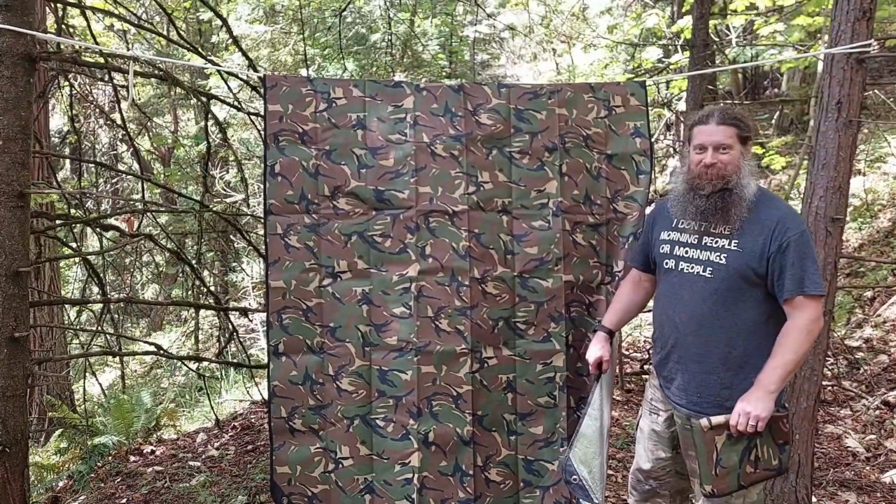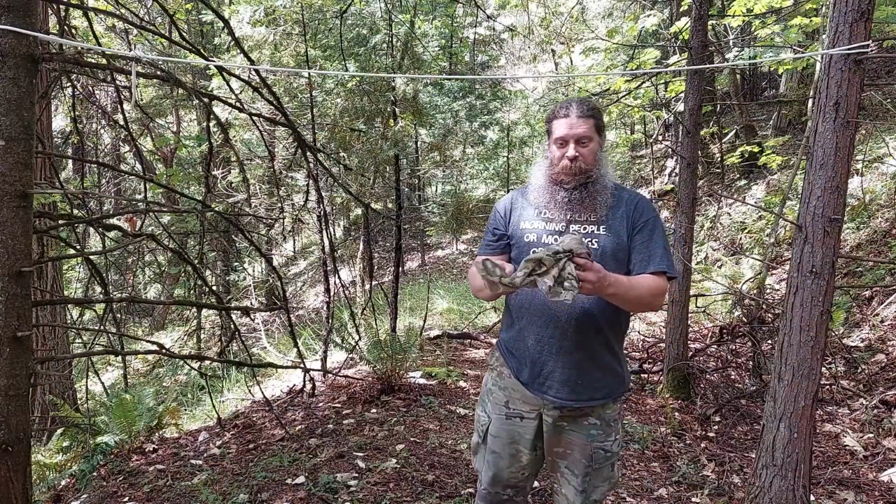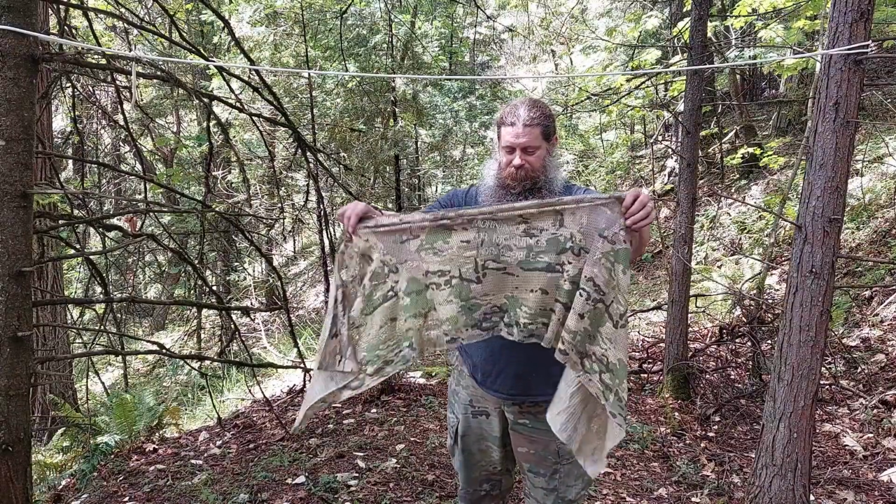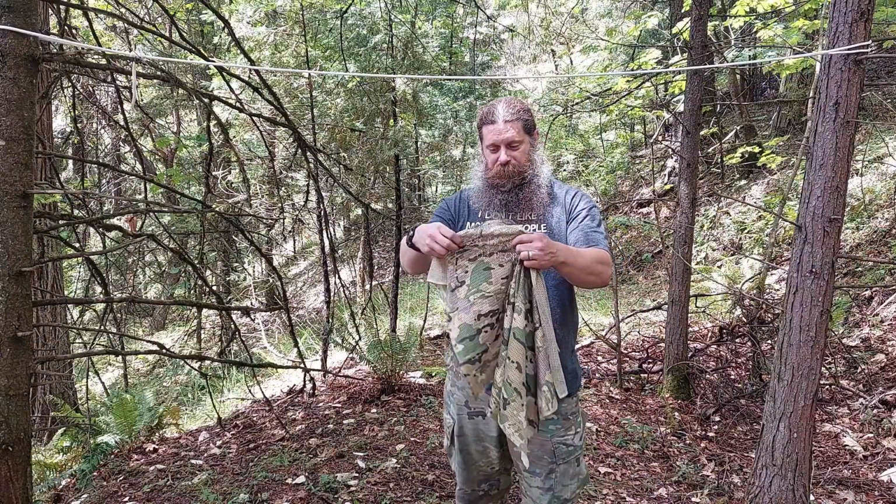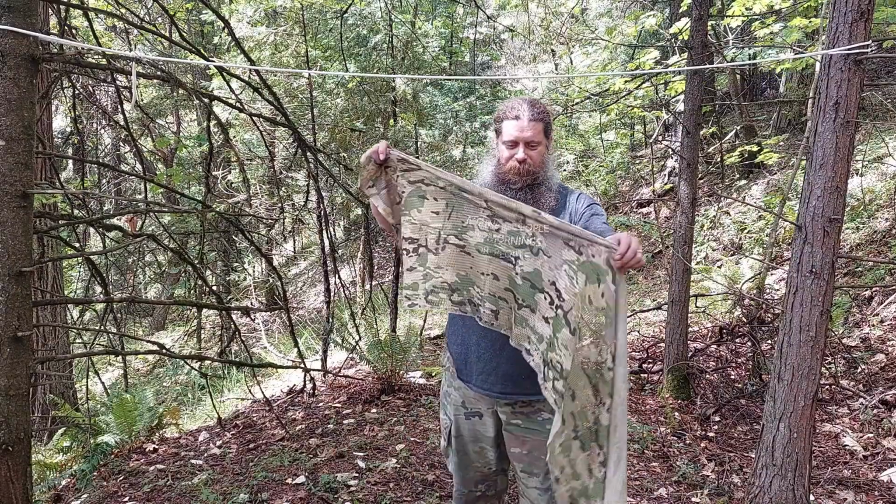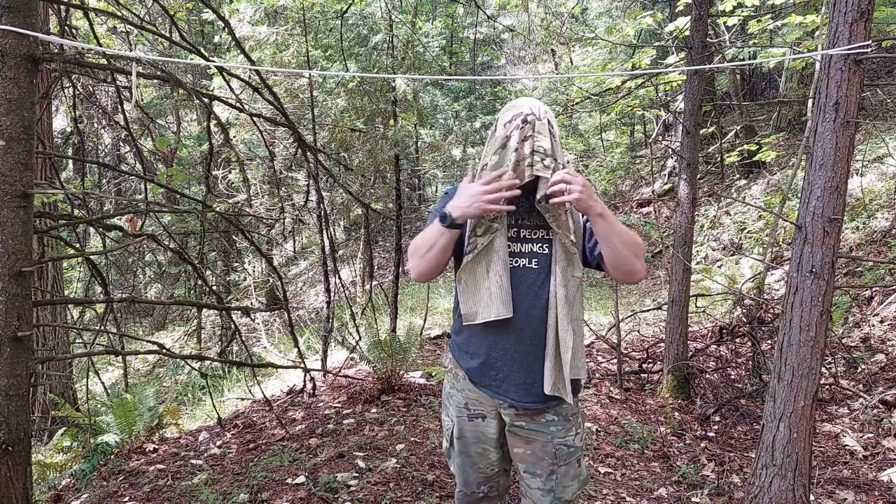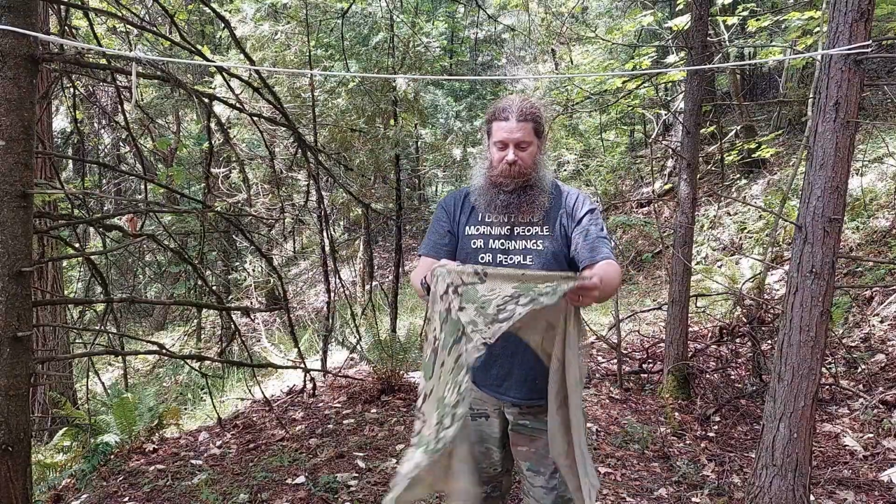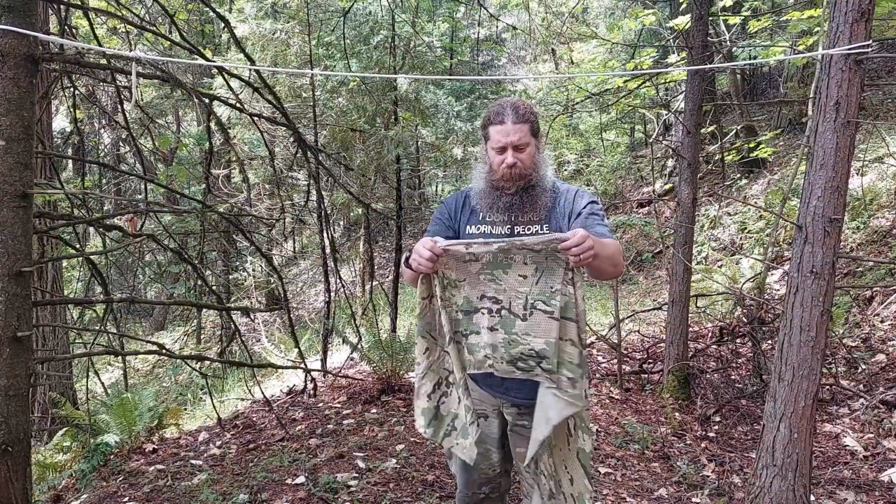Let's try something else. Okay, so this is a little thing. Well, I got this on eBay too. It's really not meant to disguise a thermal signature. It's kind of just a head shroud, something you can disguise your face with, just for camouflaging and breaking up your outline visually. But I wanted to give it a try, just to see how it'll perform.